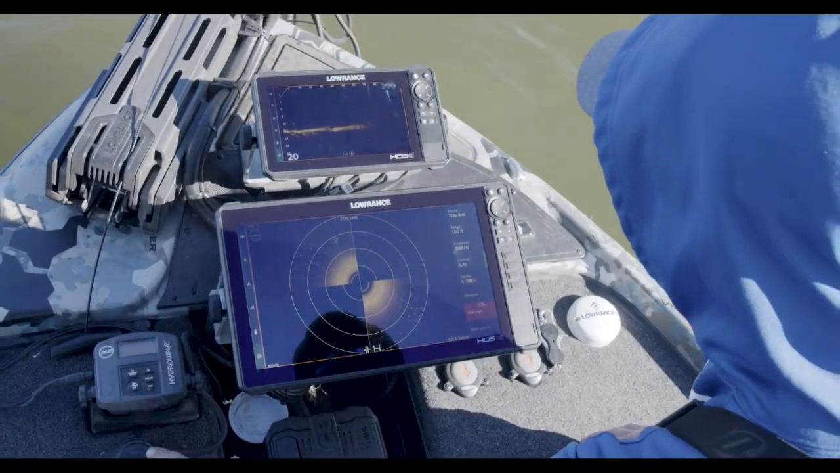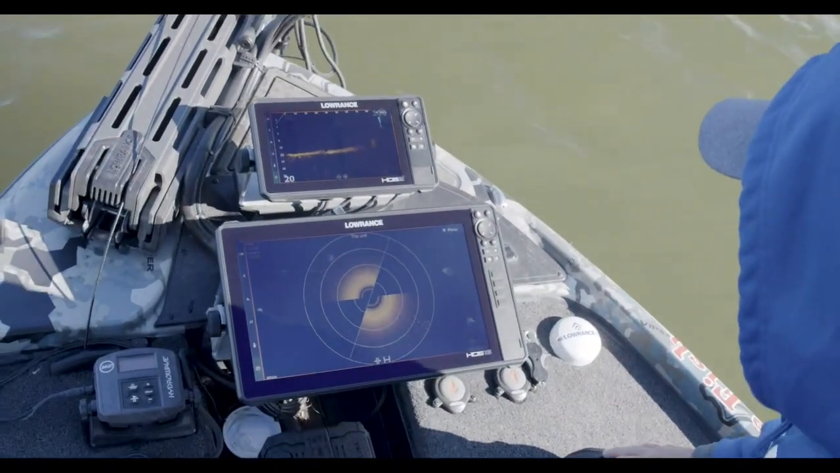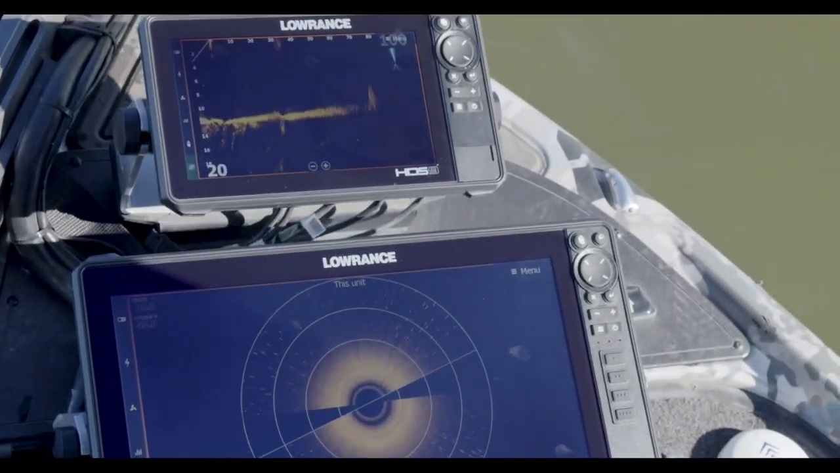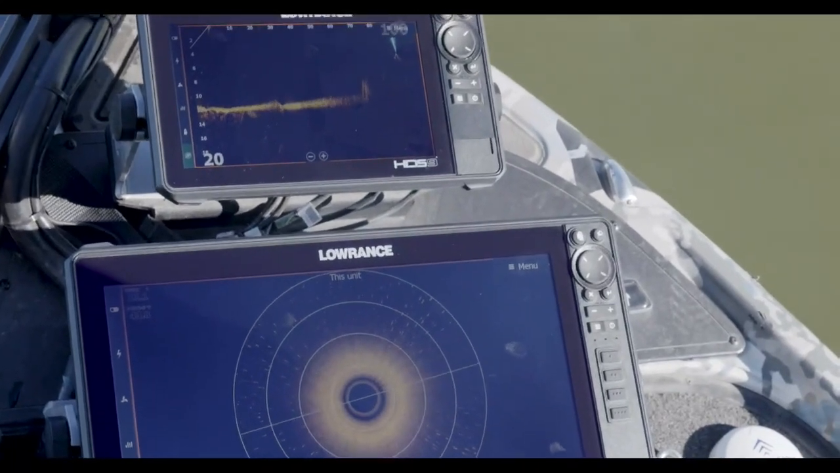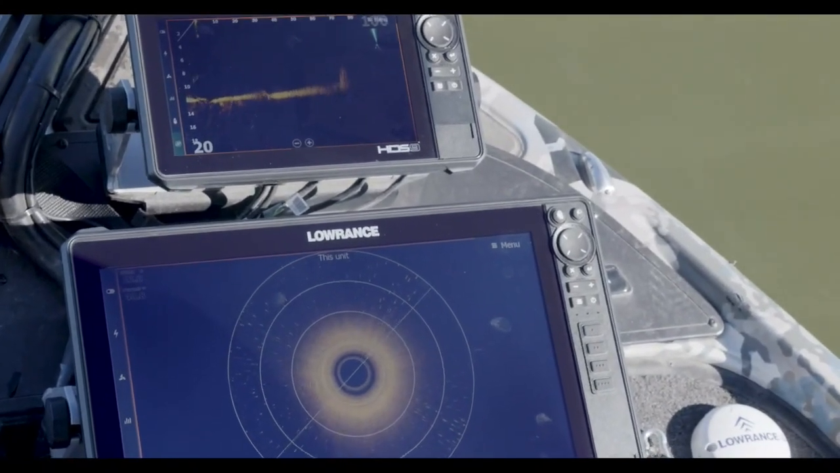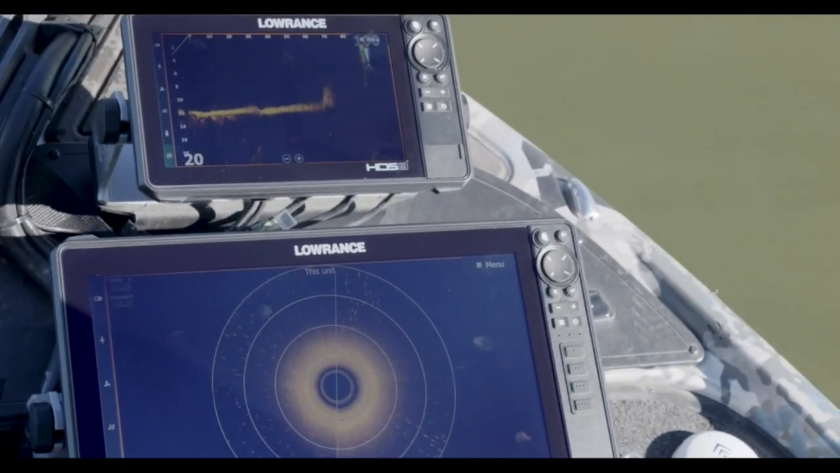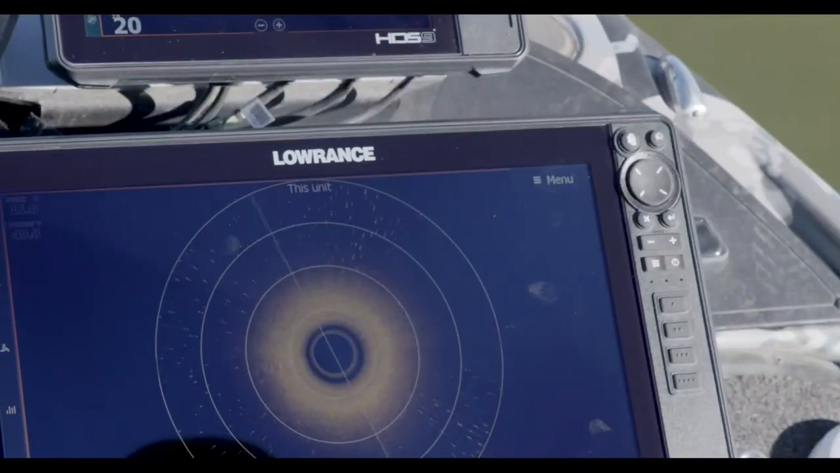See, like right there, I've got something coming up right out in front of us at 80 feet, so it should pop up here in the next sweep. See, I had something right over here. Yep. Now it's at 70 feet. You can see it right there. Yep, you can see it start to pop up there. Yep. How cool is that?